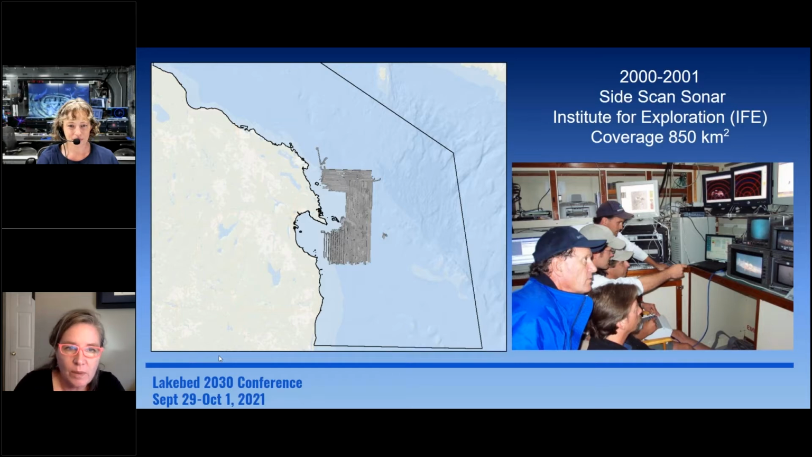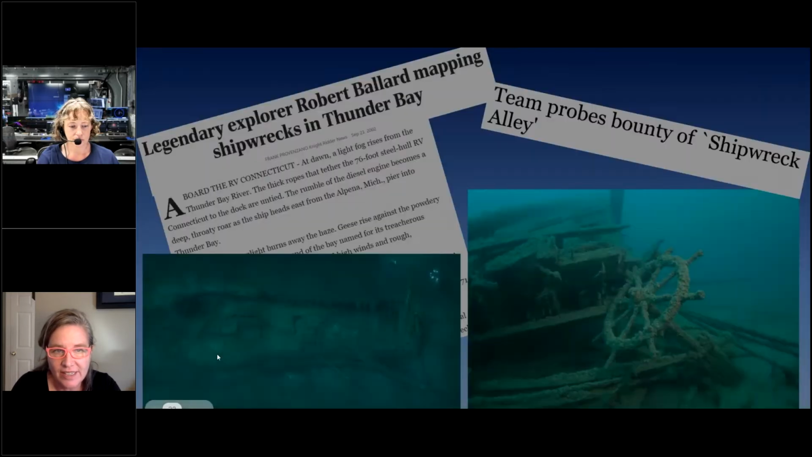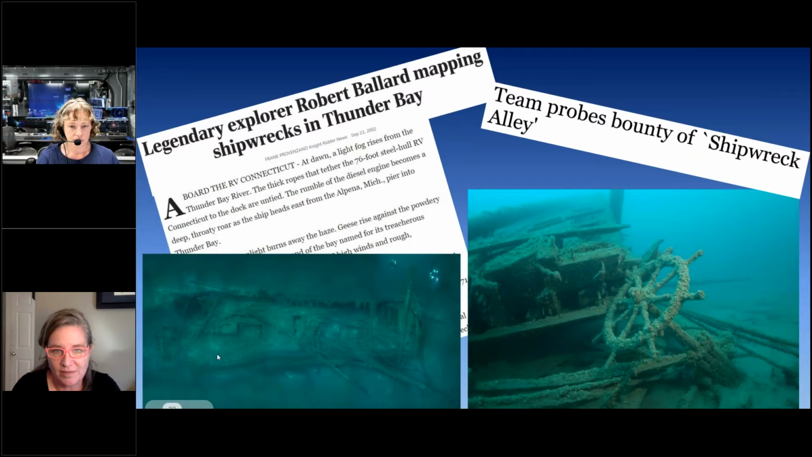So not only did this partnership to map the new sanctuary help set a baseline for further exploration, it really put the sanctuary and the Great Lakes on the map, both in research and exploration spheres, but also in the public sphere. Next slide, please. The man who discovered the Titanic was now discovering shipwrecks in Michigan.